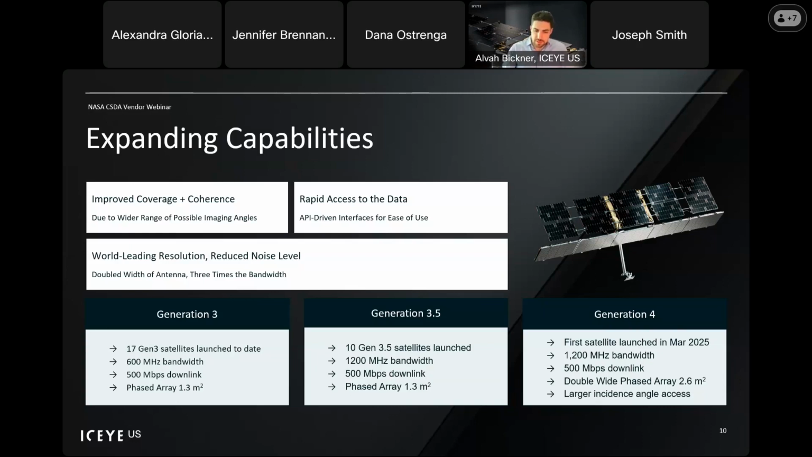same downlink speeds, but this utilizes a double wide phased array at 2.6 meters squared. This does a couple things and enhances a couple different areas, but one of the largest is that we can now have larger incidence angle accesses. So instead of imaging from 20 to 40, we can go larger in that respect. And it also decreases the signal to noise ratio when we image.